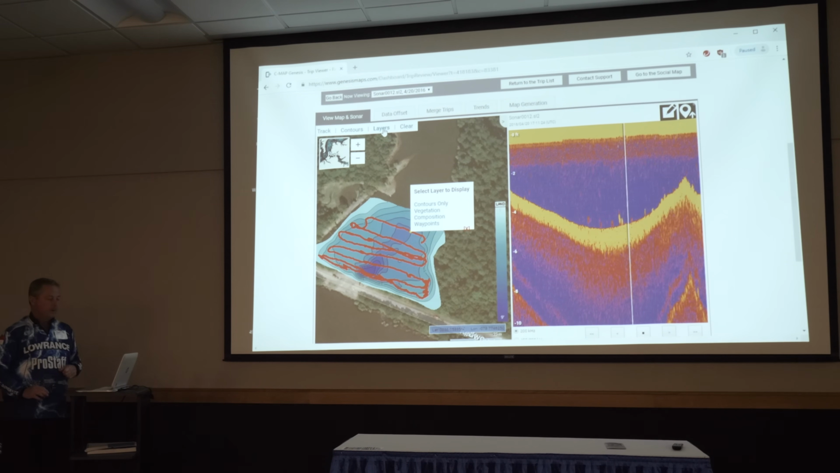you have some opportunities. You got contours only, which is what you're looking at right now. But you also have this little strange thing that says vegetation. What that does is the algorithm in the mapping program can actually tell you bottom contour hardness and a lot of different things like that.